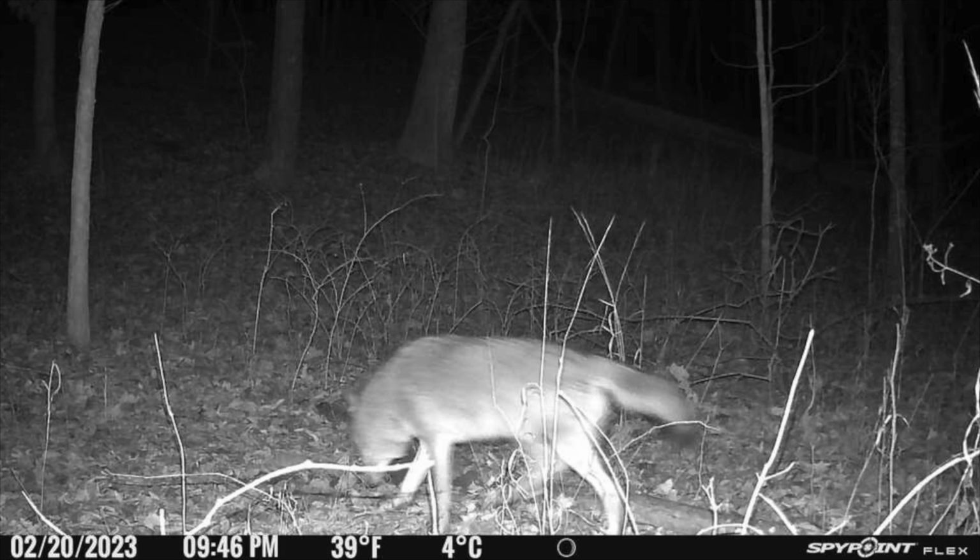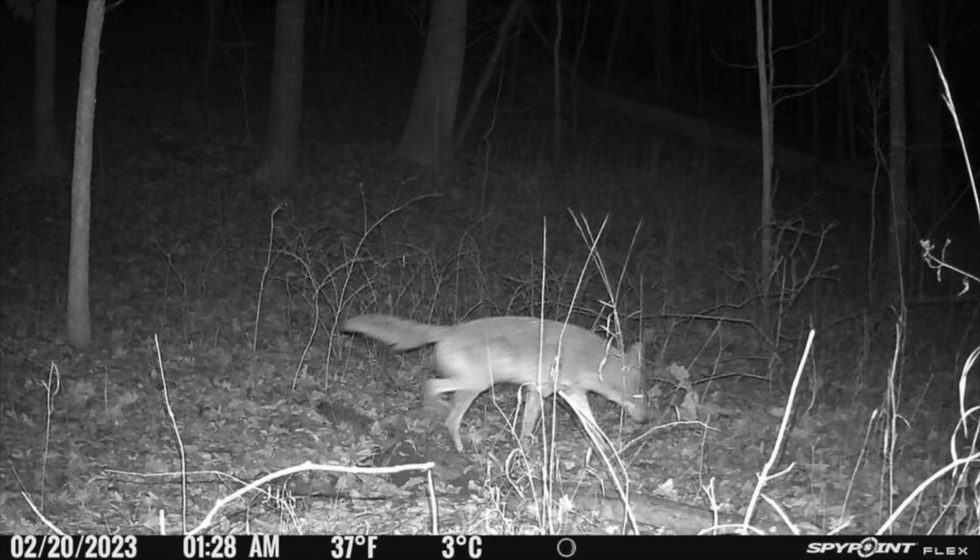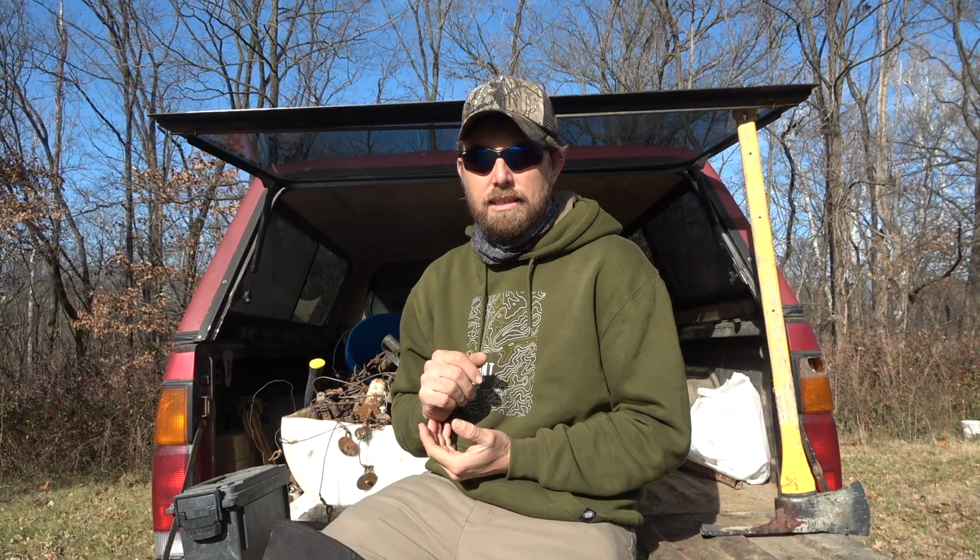So I kept the camera running. Finally, I switched over to pictures instead of video, because I was honestly just looking for deer to see if they had shed or not. But you guys can see that the last picture I got before the battery went dead was February 20th. Over 2 months after I made this initial set, I still had a coyote, you can see his nose, actively working that set. I think that speaks volumes.